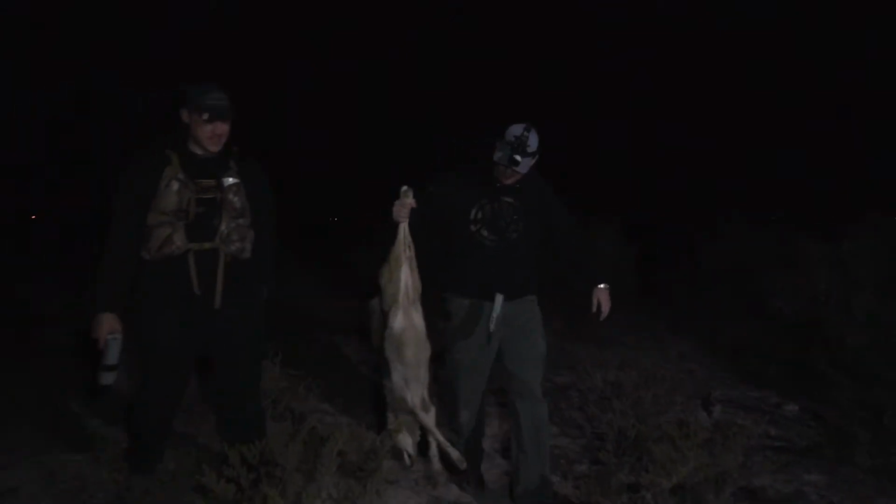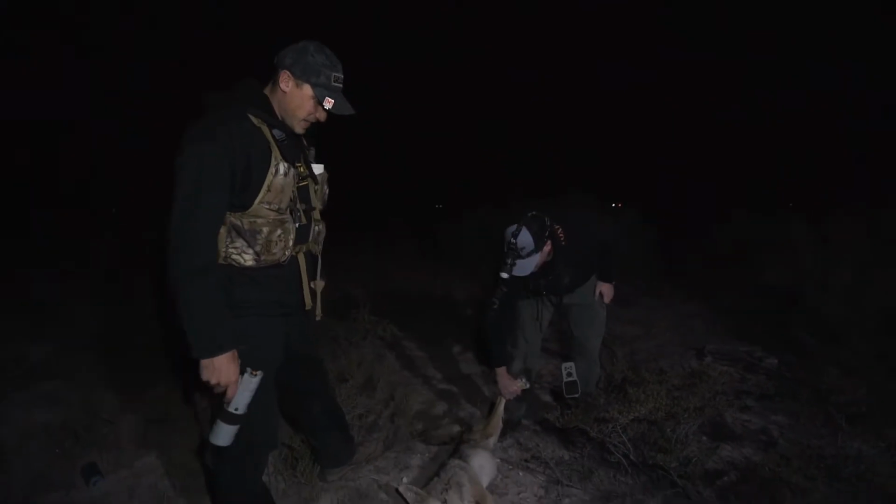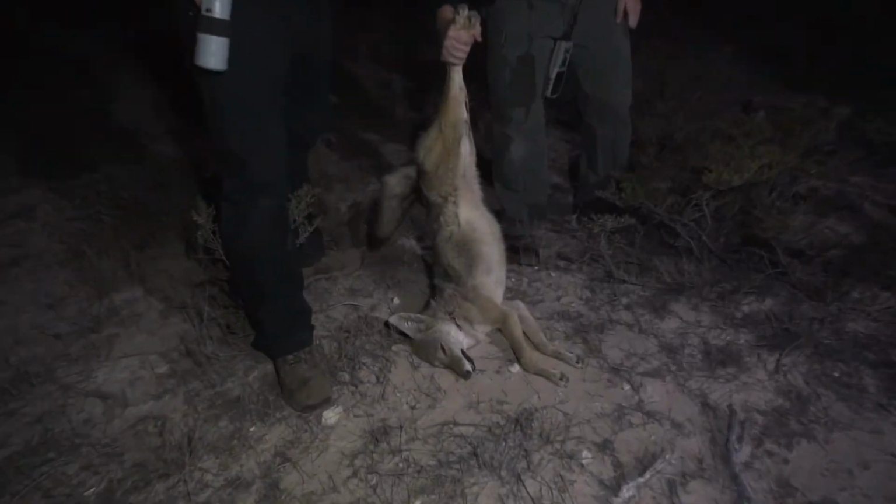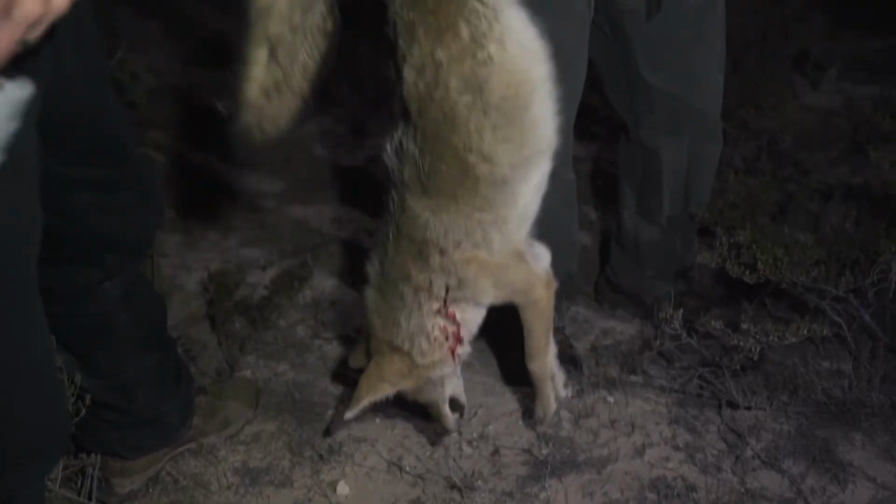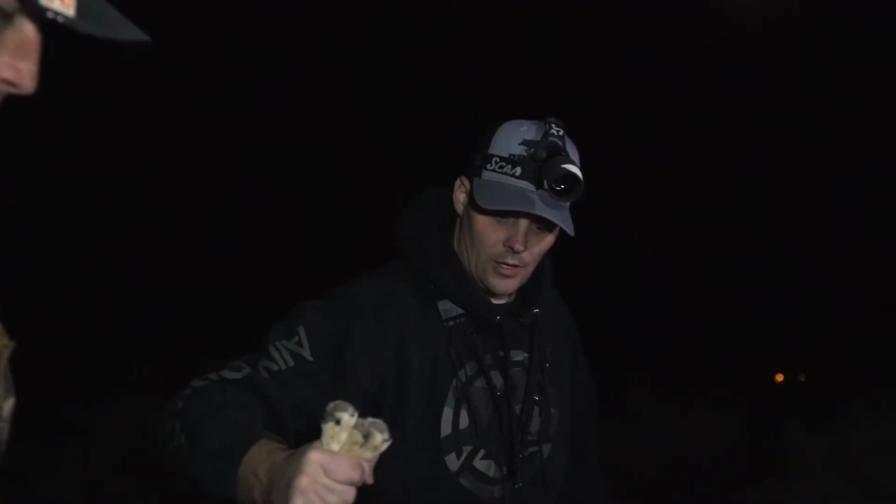All right. That worked out perfect. Oh, fur down. Fur down. Good job. The Creedmoor dropped him, man. Decent sized coyote. I'm surprised. He was smart. He just came in slow, but he was working the wind like he should, but he wasn't quite as smart as those first two that came in. He just made the mistake that he got too close to Mr. Thomason. He did. That was a mistake.